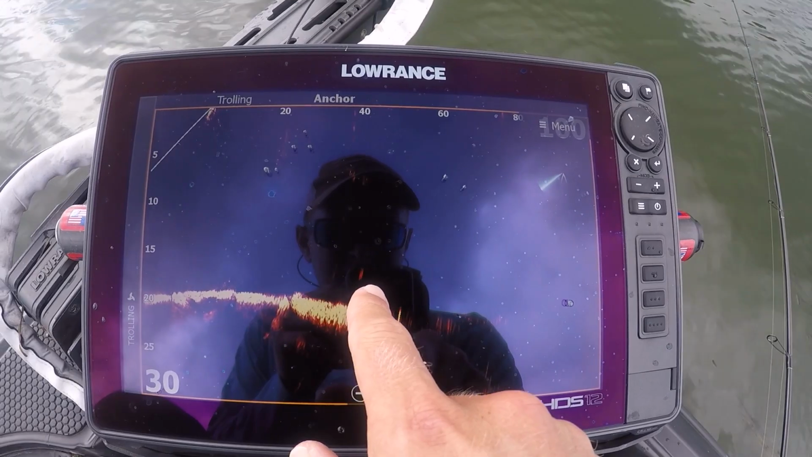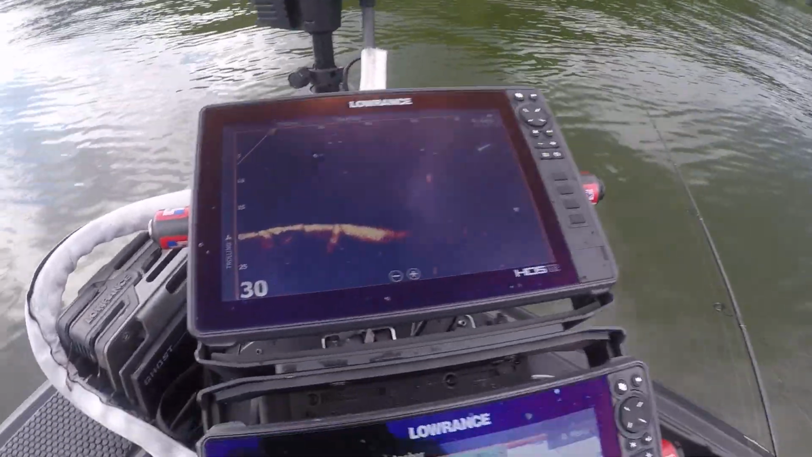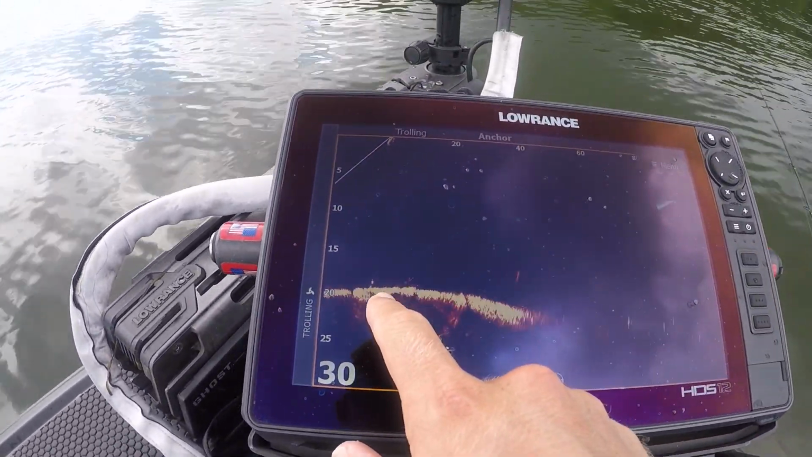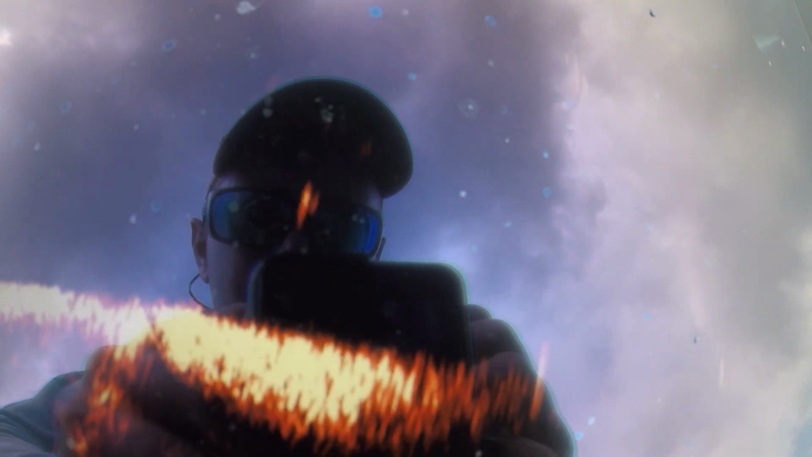Yeah, there he is. Kind of see him. But anyway, what we're doing is we're sitting on some offshore structure, or offshore shell beds, I should say. And I am targeting these fish on the Active Target. Look, there's another one down there on the bottom. That's what they kind of look like. Look, that one's under the boat. Look, he just kind of disappeared. But there's another one. That honestly doesn't look like a bass. That almost looks like a drum. You can kind of see the shape of his body as it scans and the way he's swimming. That's definitely a drum right there.